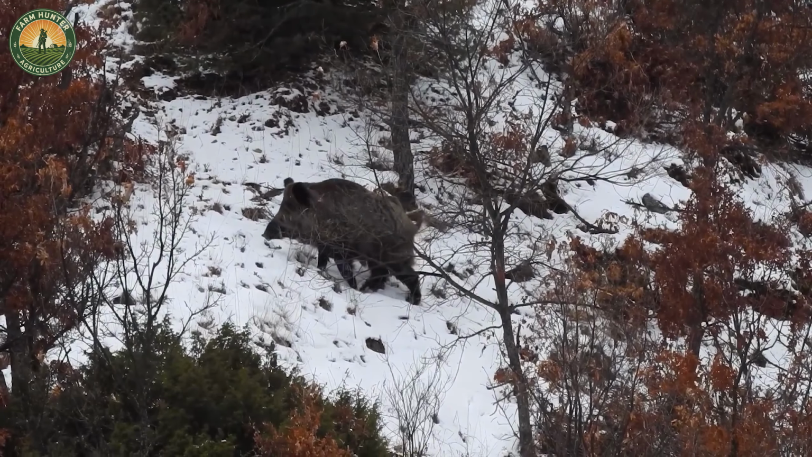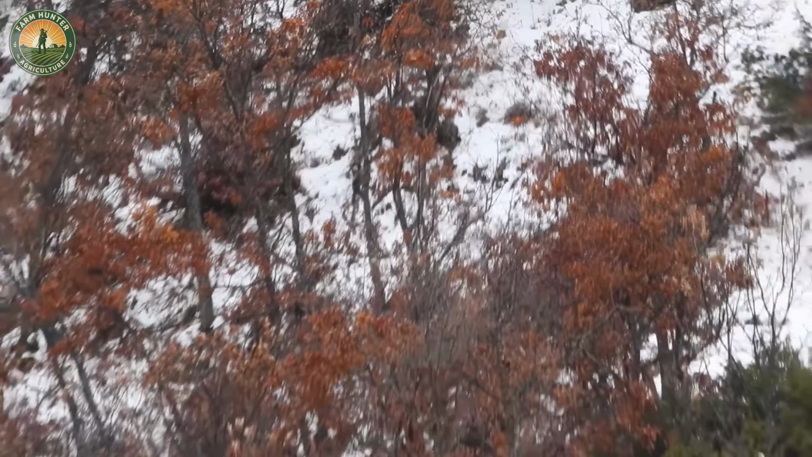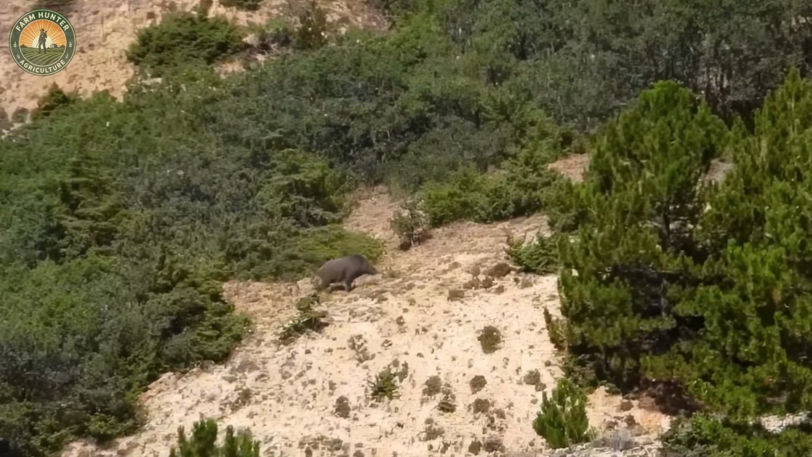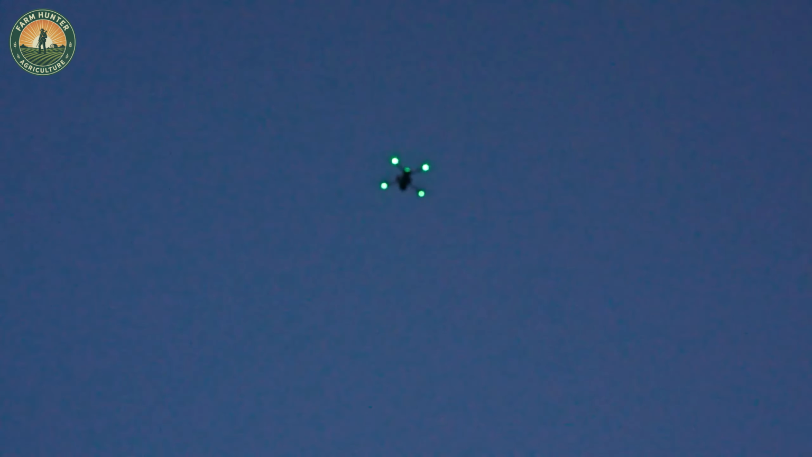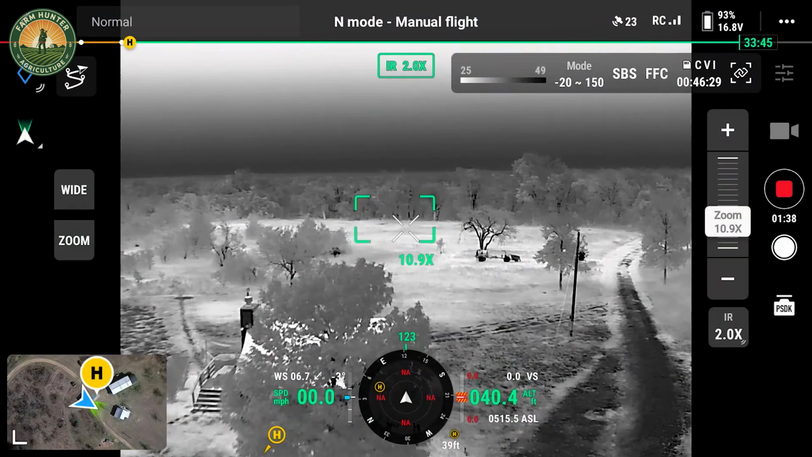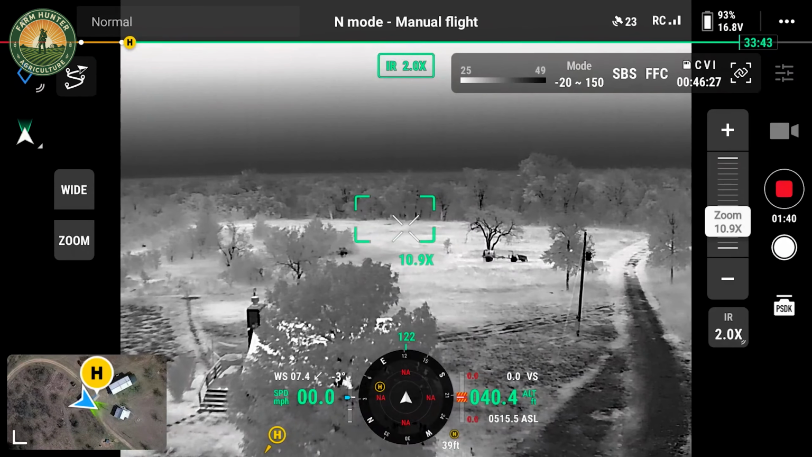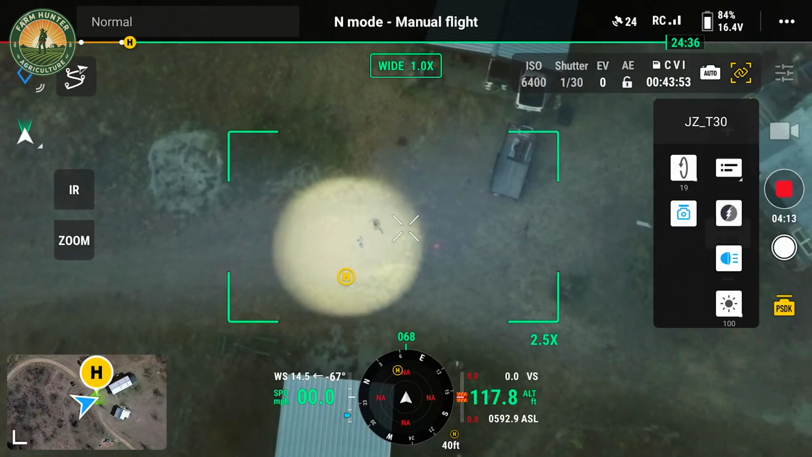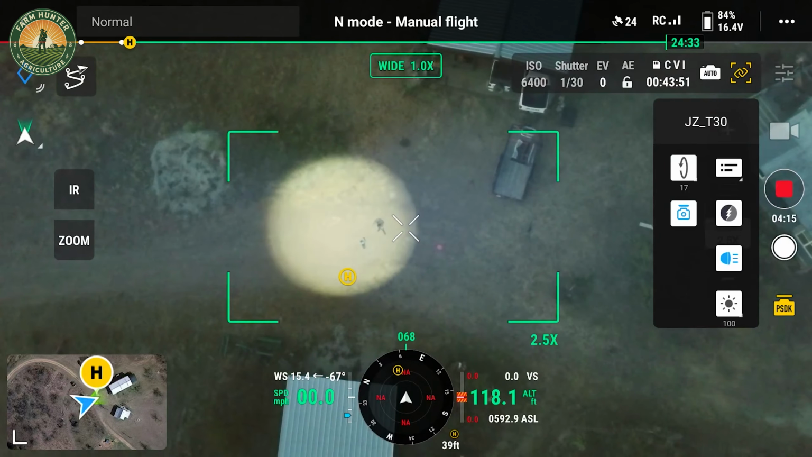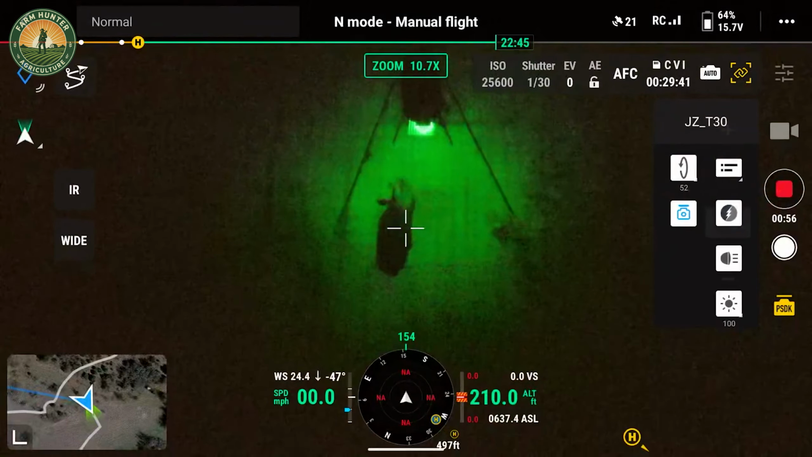To face these challenges, hunters need to come equipped with essentials like drinking water, energy-packed food, protective clothing, and medical supplies. One helpful innovation is using drones to monitor wild boar activity from above. Drones give a wide aerial view, making it easier to spot and track boars across rugged terrain. This tech improves both safety and efficiency, letting hunters plan their moves with precision.